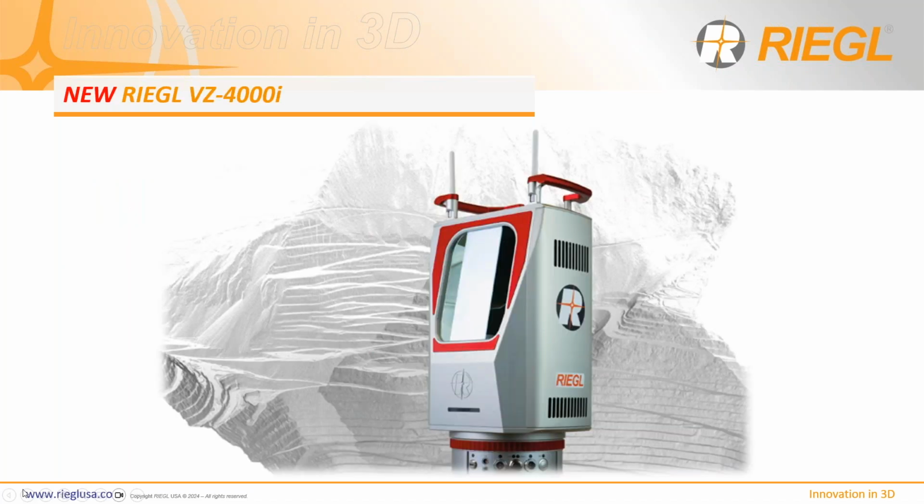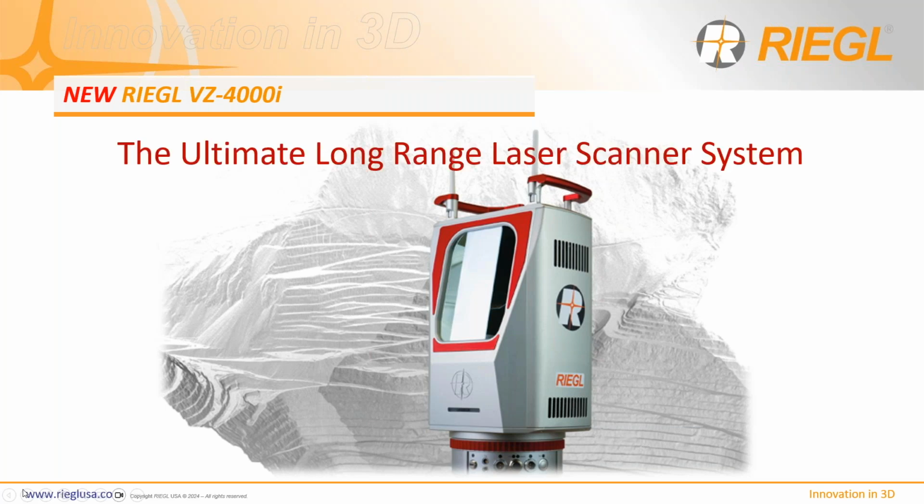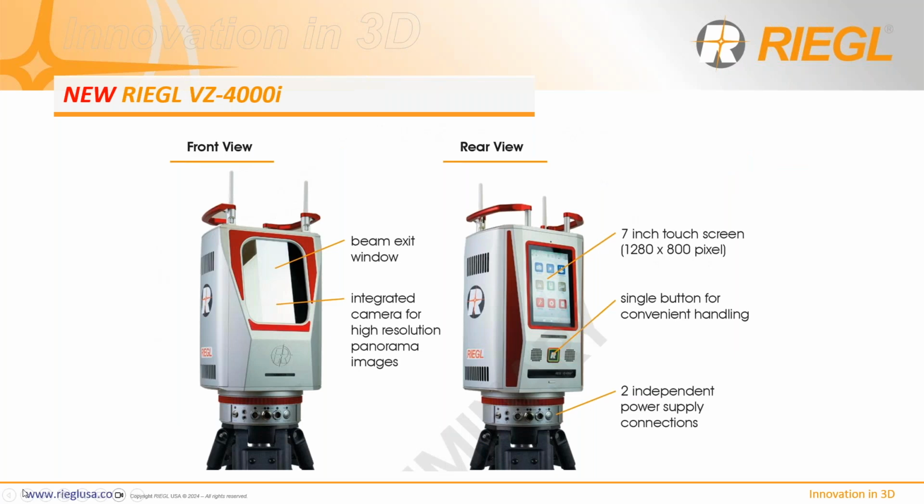Okay, first allow me to introduce a brand new ultra long-range laser measurement system, the new RIEGL VZ4000i. If you know the RIEGL portfolio, the previous generation long-range scanner, the VZ4000, has the same form factor and size, but nevertheless, this new VZ4000i is a little bit lighter. Let's go ahead and take a closer look.